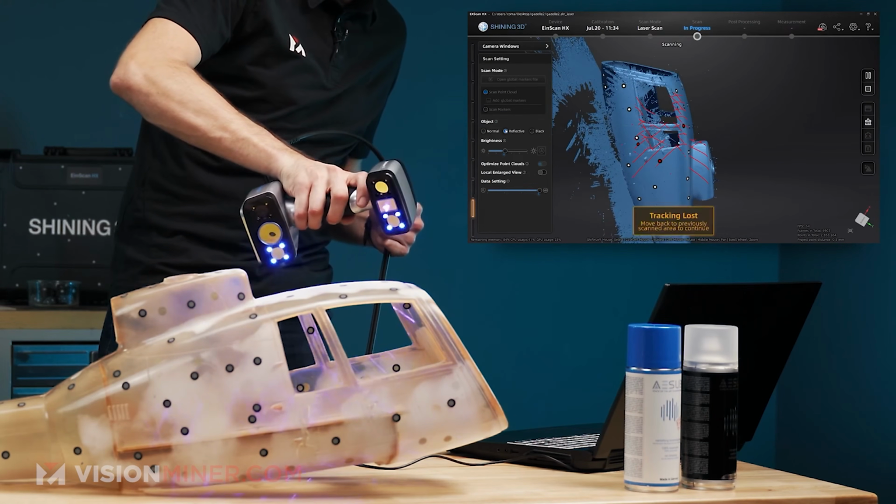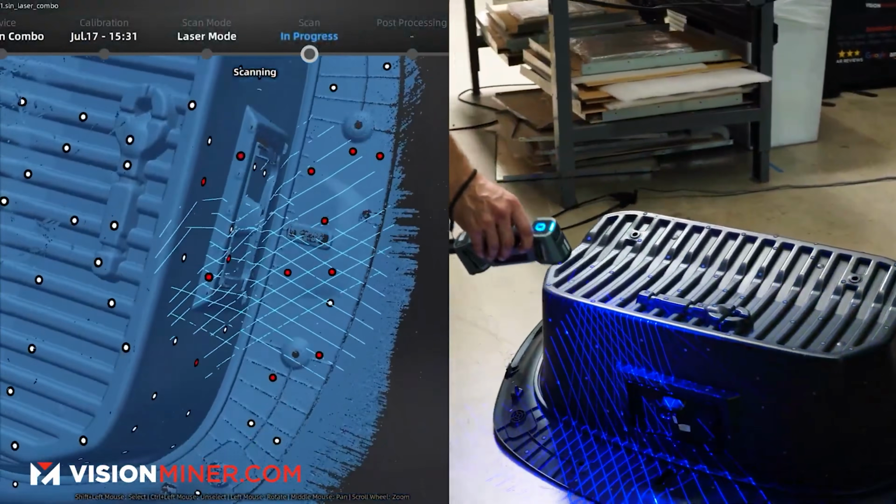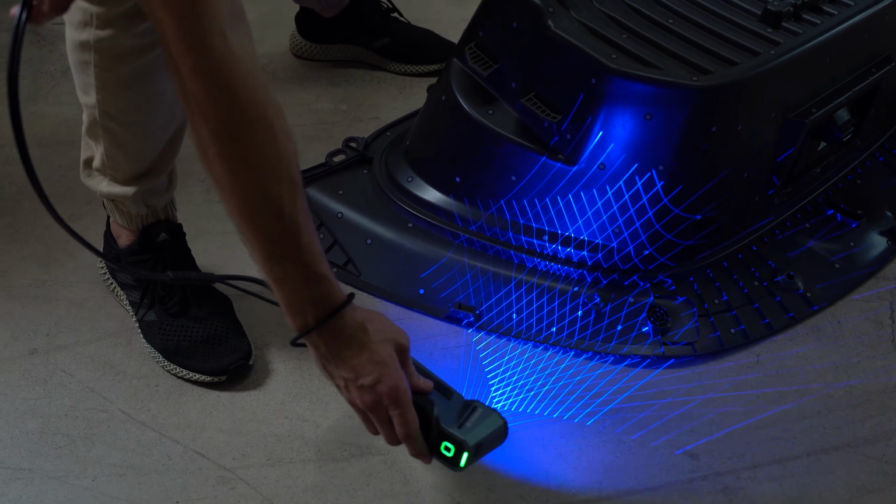And there's also the point of being tethered to the computer or being wireless. The HX2 and the H2 are tethered to a computer, which means it's using the power from your powerful computer to run the scanner. You're also benefiting from that with those two units.